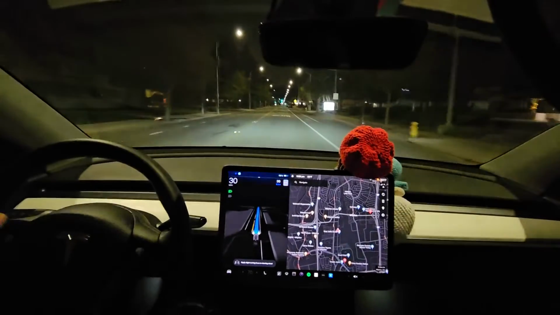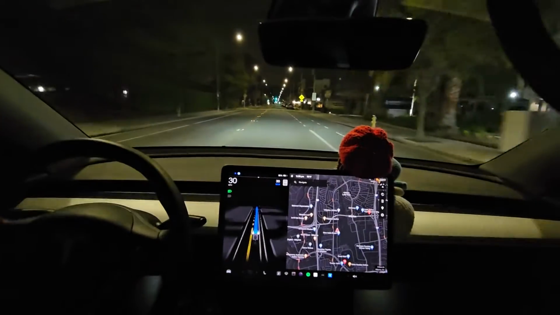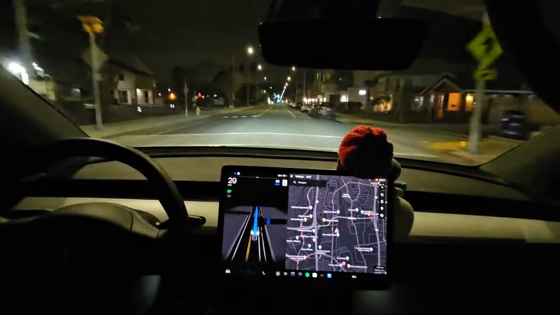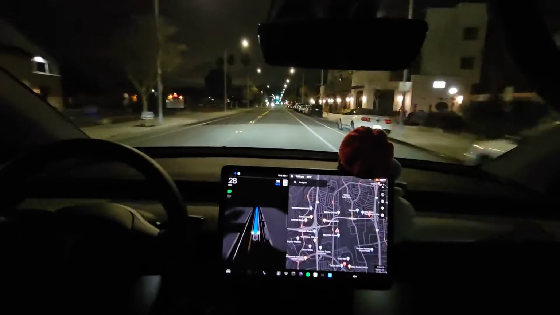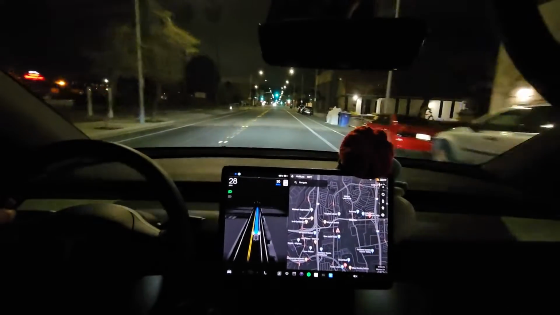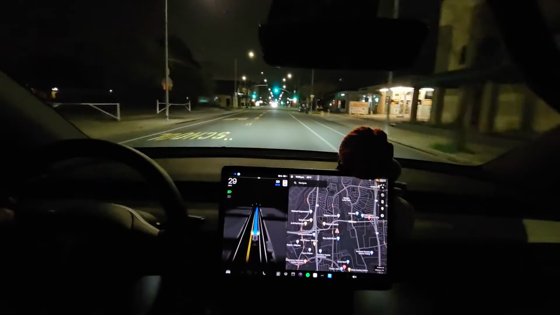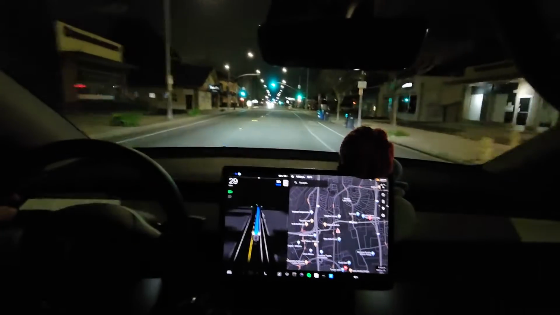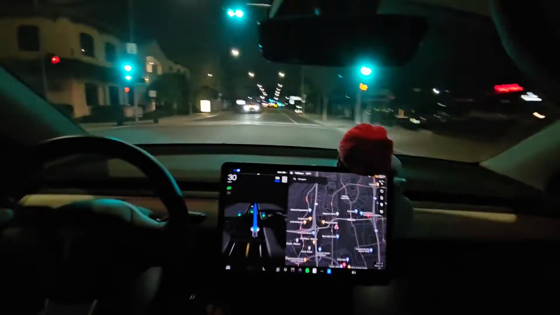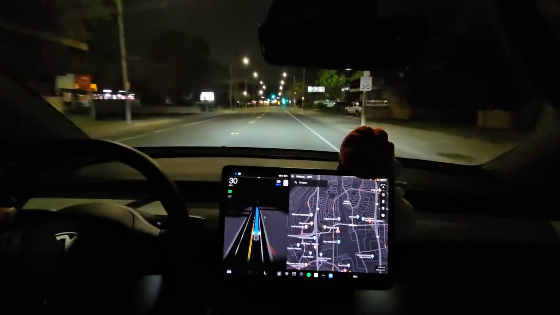I can probably do it back at that other place that it showed, but I don't know a destination I can make it go to that will make it take that U-turn. So that's more of the issue. Anyways, so far so good. So right now it's not following any navigation. I ended the navigation, so it's just going to keep going in a straight line.